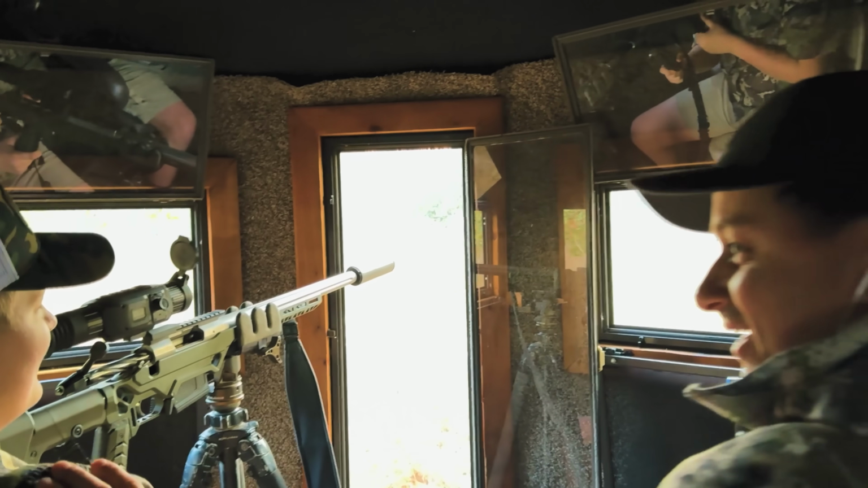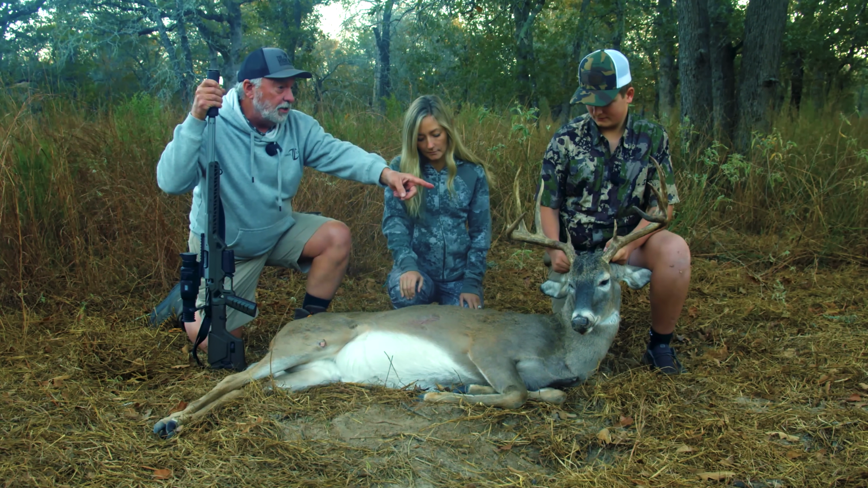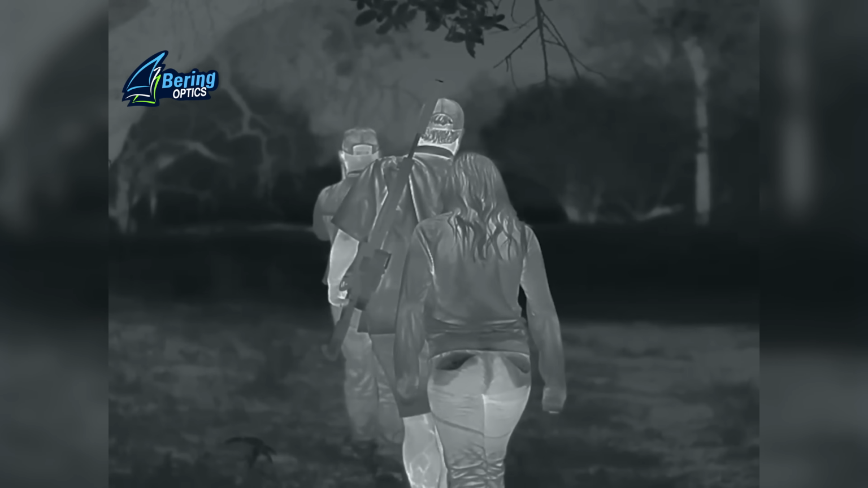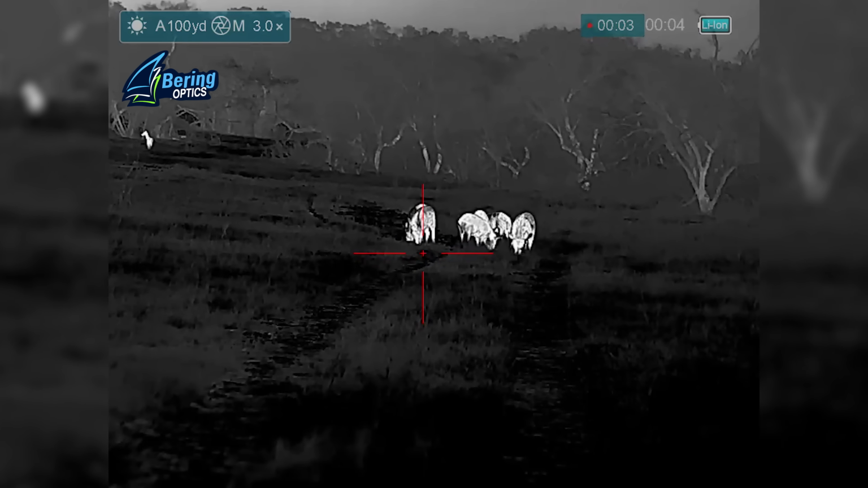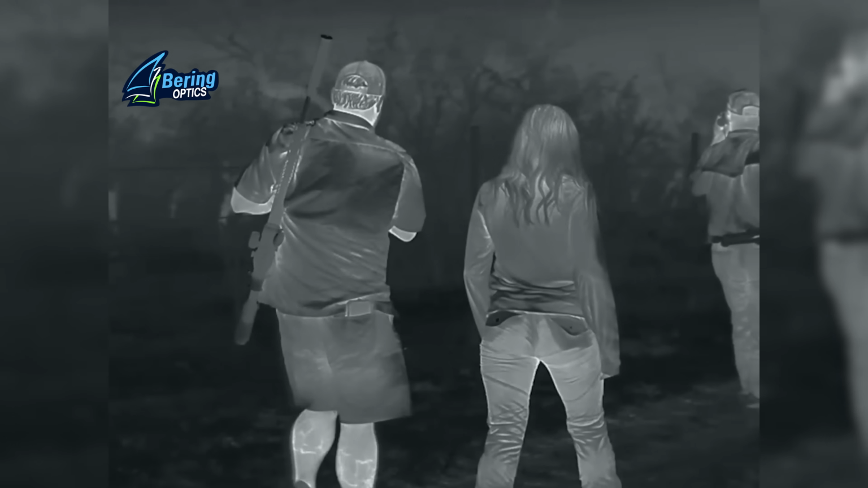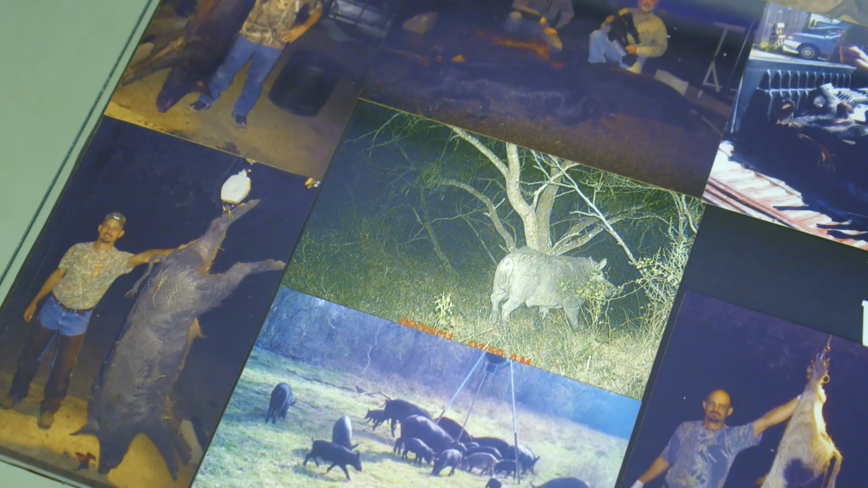Meanwhile, Taylor, well, she was just patiently waiting, and all of a sudden Colton gets tagged out, and now we promised Taylor a hog hunt, and we're fixing to do it. And this hog hunt is gonna be a nighttime hog hunt. And to add more interest to it, it's not gonna be with me. I'm not gonna be doing the guiding. Okay, we're gonna have a couple of friends who might do the guiding.